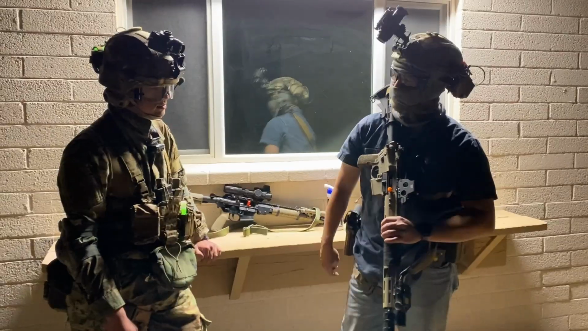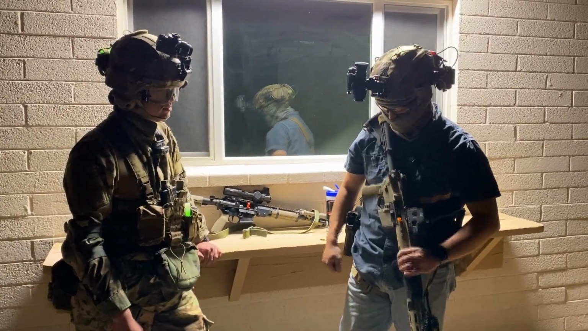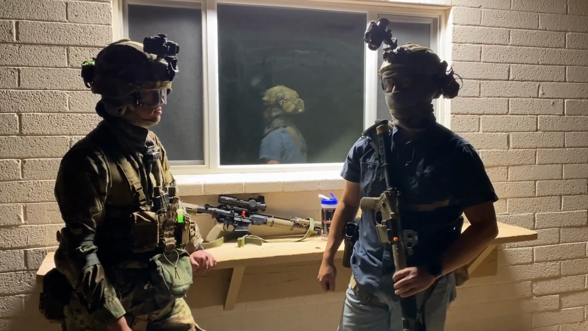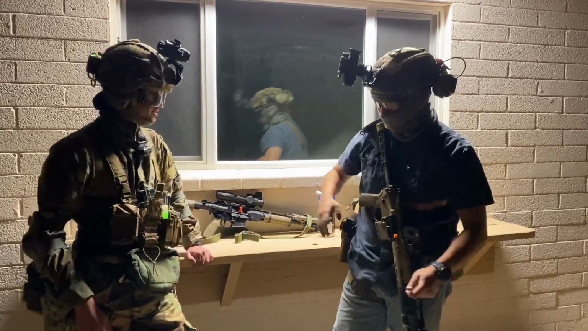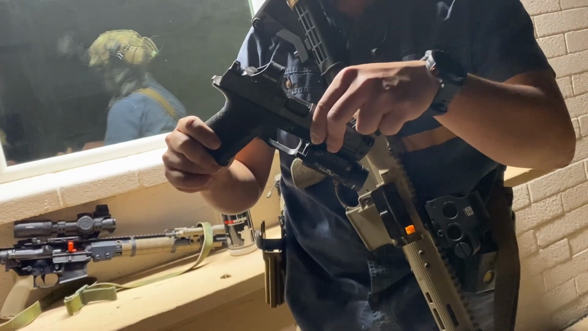So what sort of equipment were you using for the competition? Got two things here. Got a home build Faxon Gunner barrel 16-inch, Rugged suppressor, Holosun LS321, an EOTech 3-0, and I mean the rest of it's just an ARP build and an ALG handguard.